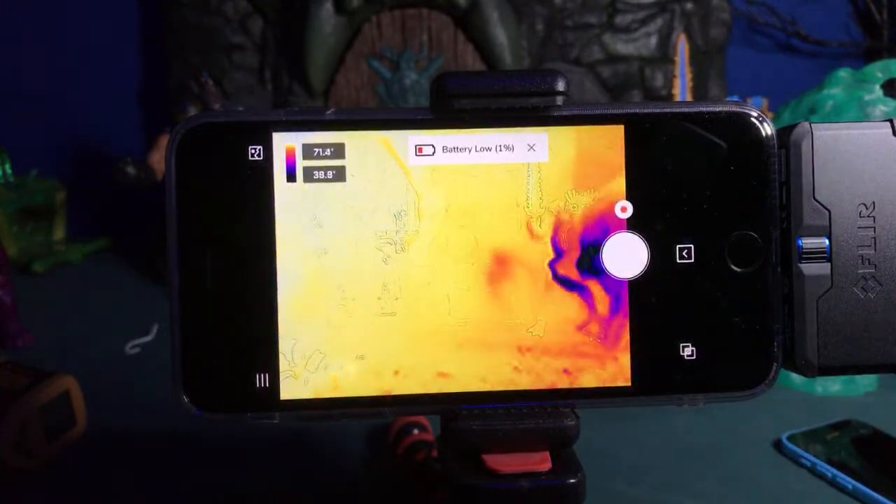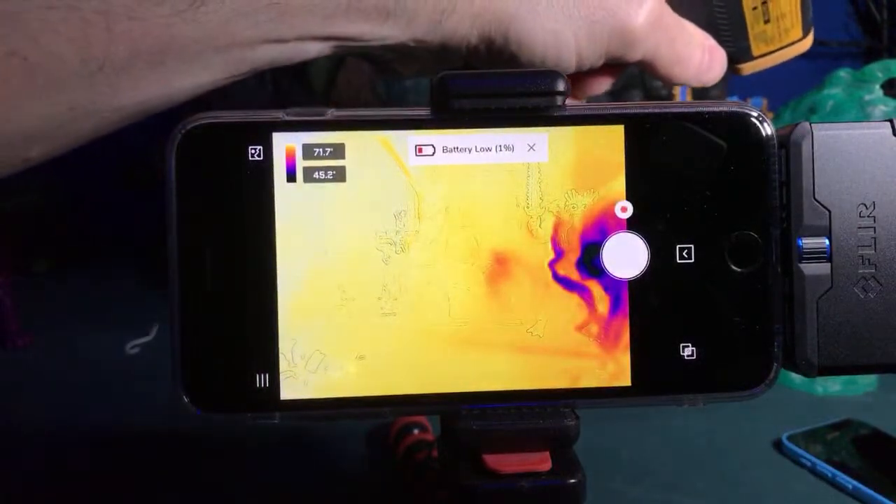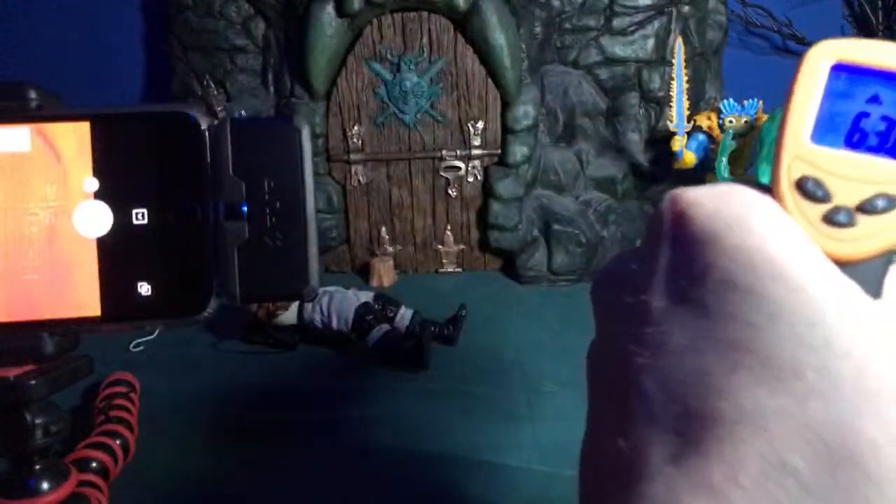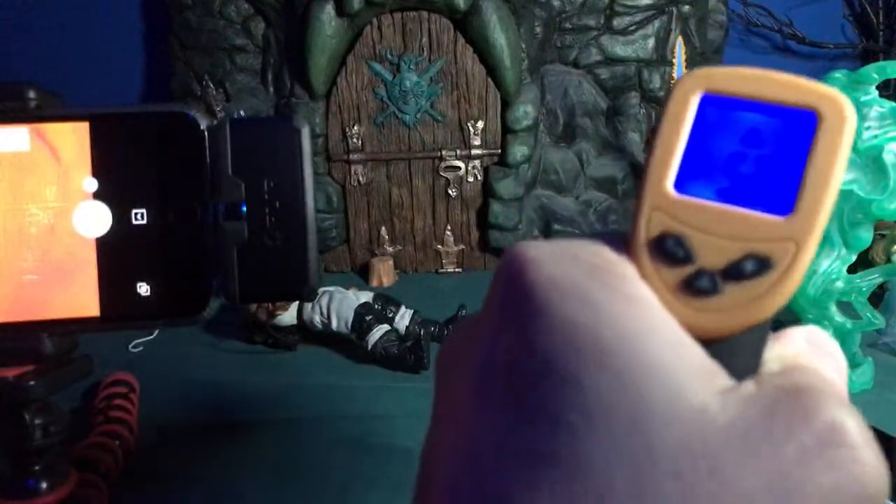Okay, well, with that knowledge, technically, since it did change the air, you can actually... That's still really cold. That's crazy. As I was blasting that thing, it just cooled it right down. If you guys can see that or not on the screen. Nope, you can't.